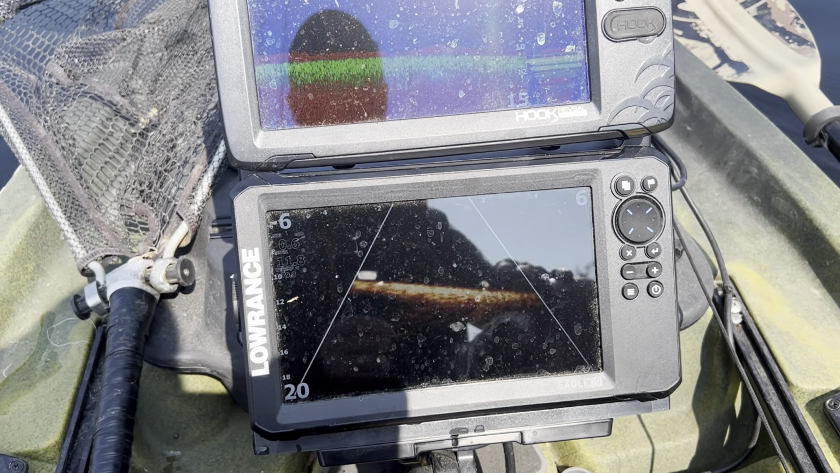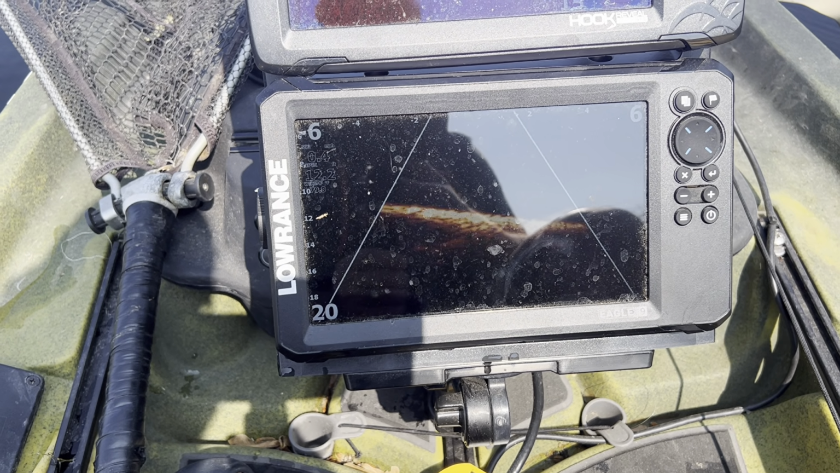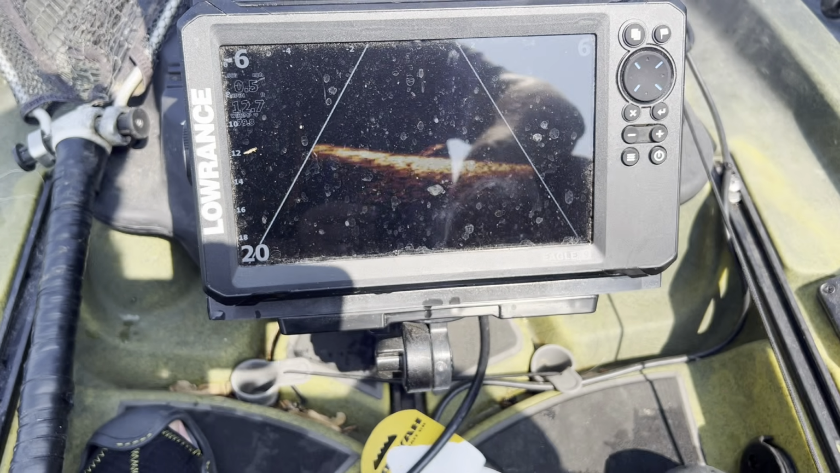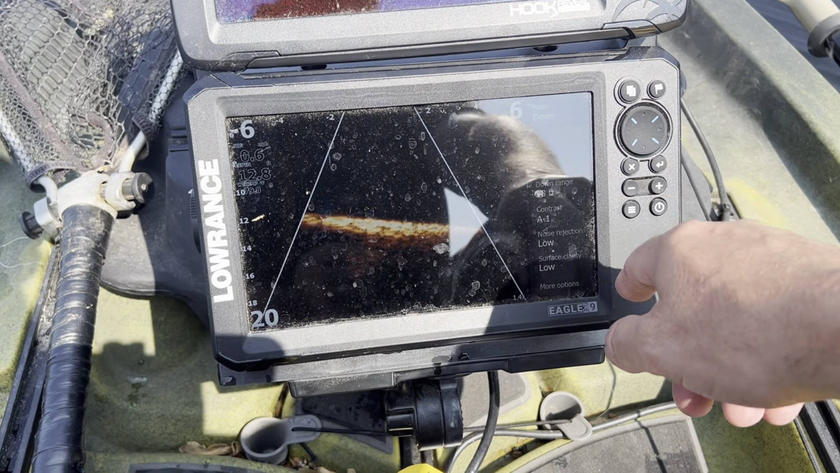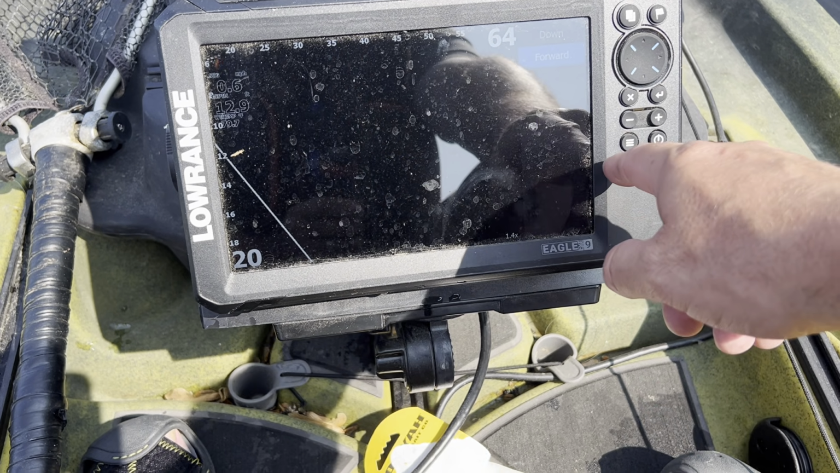I think ice fishing will work just great. You do have the availability. You don't have to move the transducer. See, there's some fish right there probably. Maybe some little fish right there. You can do it right in here, up there, forward. I stay on forward most of the time, almost all the time.